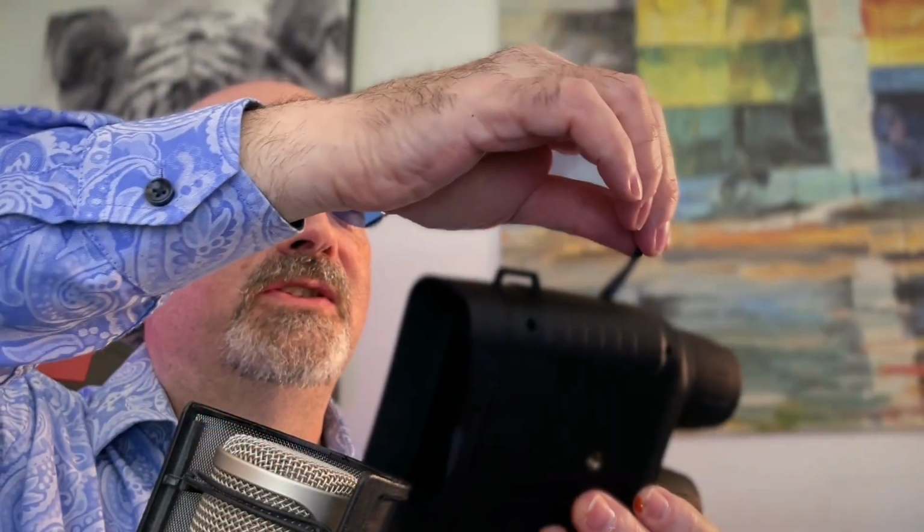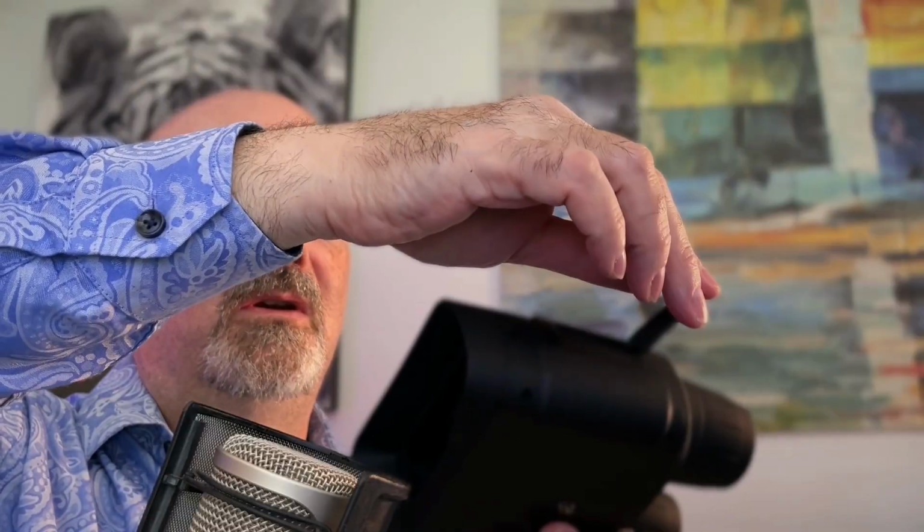One thing I forgot to mention about these goggles is the USB-C charging port, and the SD card is under this rubber flap on the side, on the right side. And all you got to do here is, as with all smaller SD cards, this is a micro SD, you just push it in.